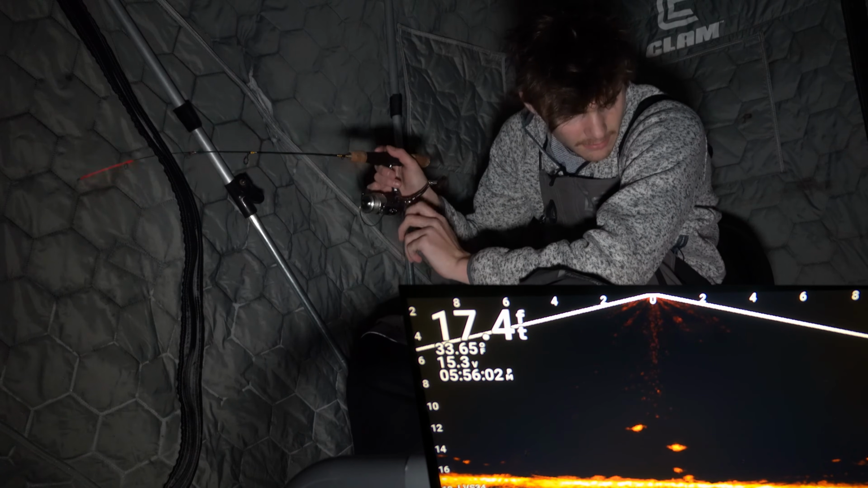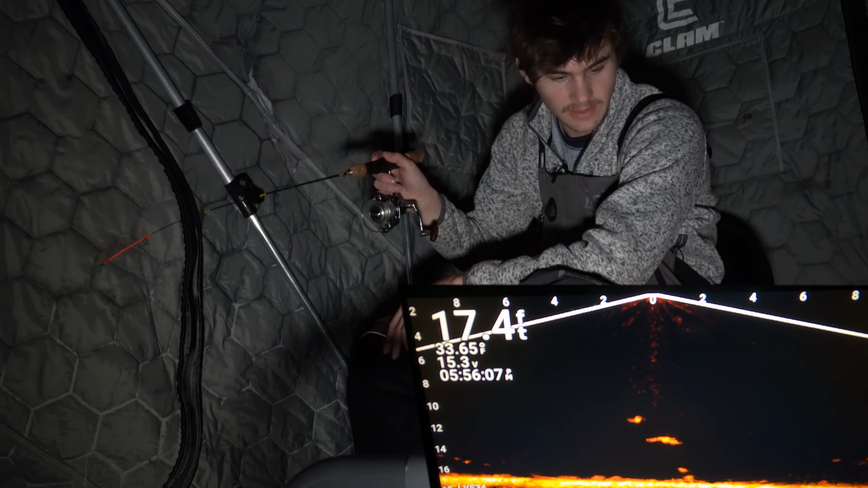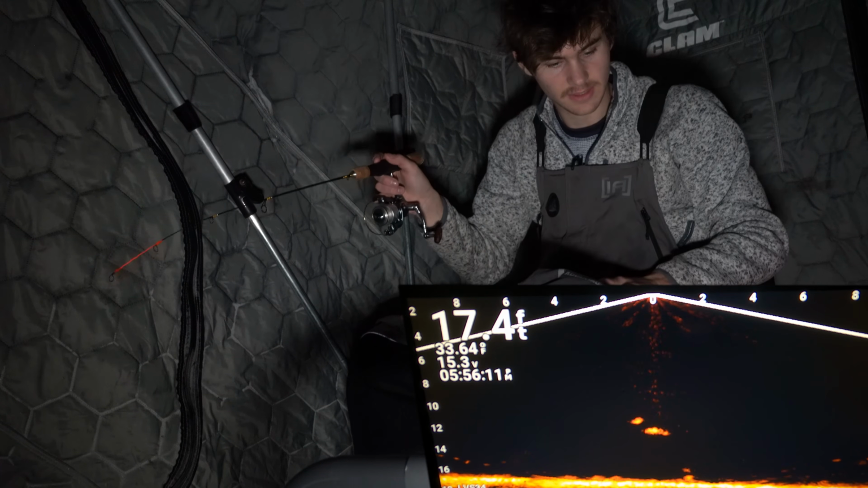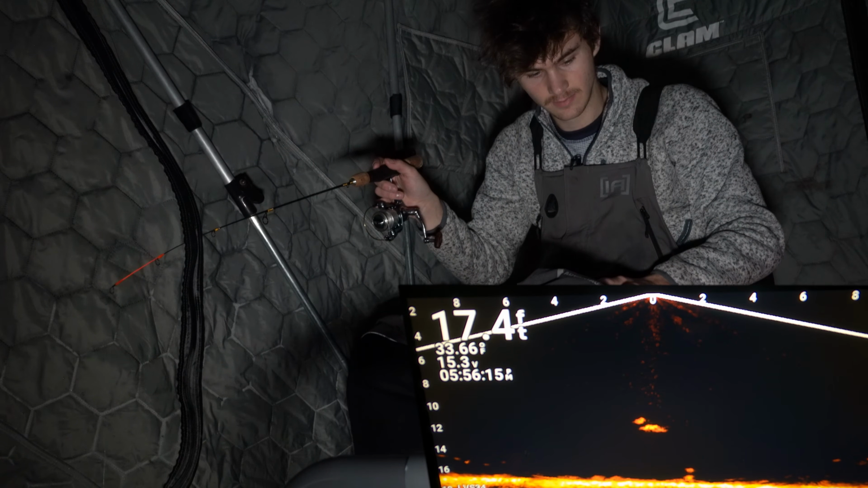I'm gonna pull this thing up here, see if he'll chase. Oh yeah, he likes that. He's chasing it. Here he comes, here he comes. He liked it when I pulled it away. Well, let's sit, see if he takes that opportunity to eat.